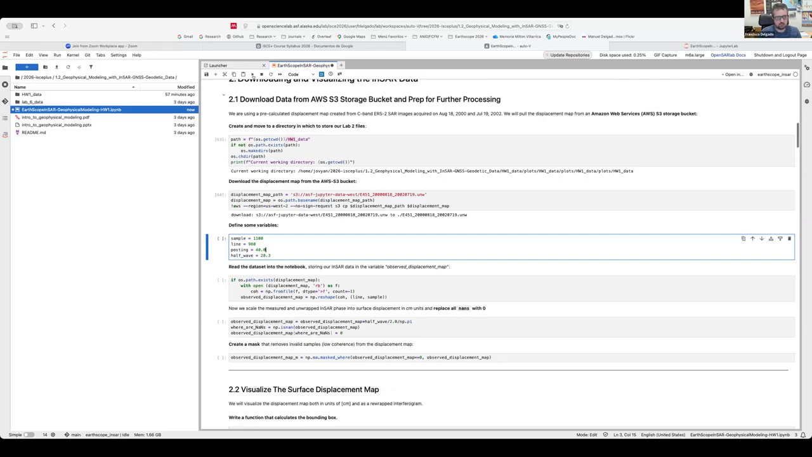Next, we have to define some variables, which are the number of samples and the number of lines, which are essentially the dimensions of the interferogram. The interferogram is geocoded every 40 meters, so we have to define the posting, and we will define half the radar wavelength. ERS, Sentinel, Envisat, and other missions like RADARSAT-1, RADARSAT-2, and the RADARSAT Constellation Mission are C-band missions. That means that they have a radar wavelength that is approximately 5.5 centimeters.